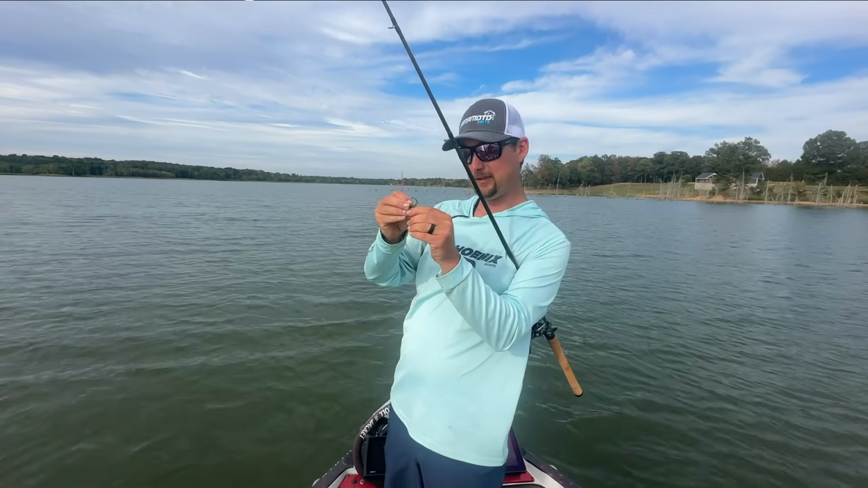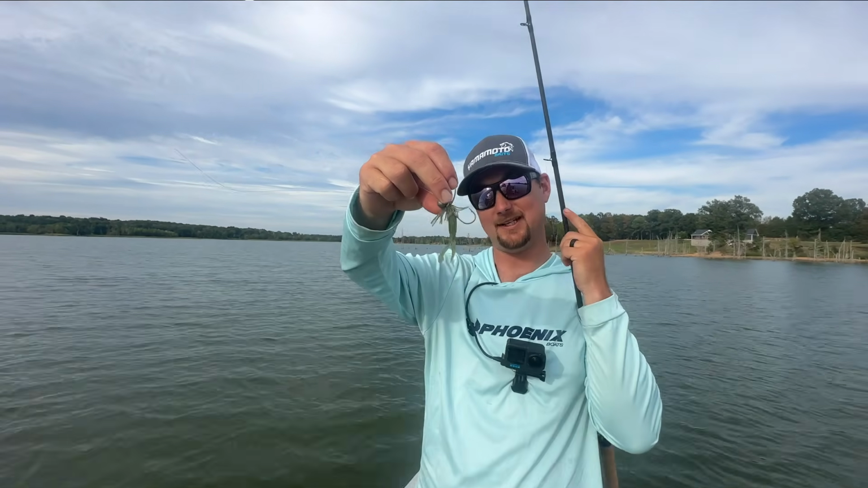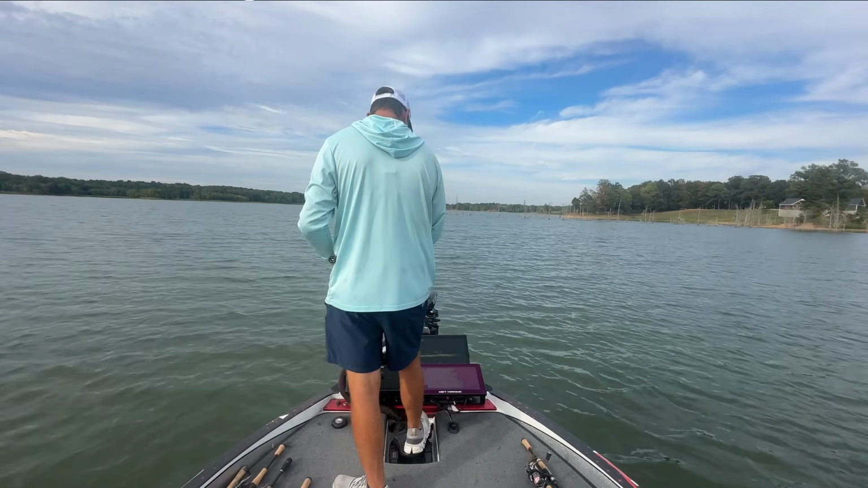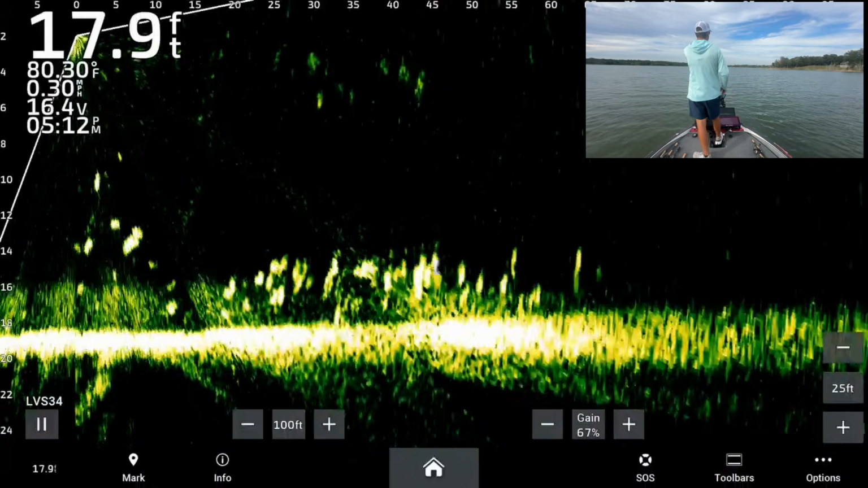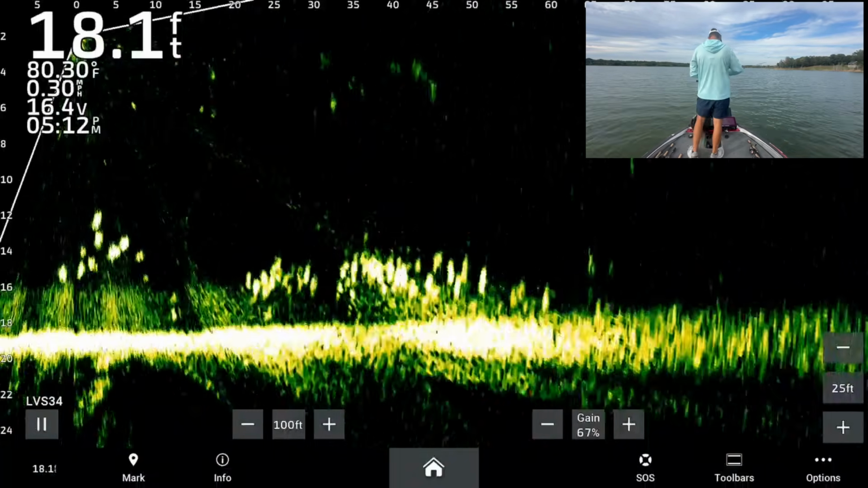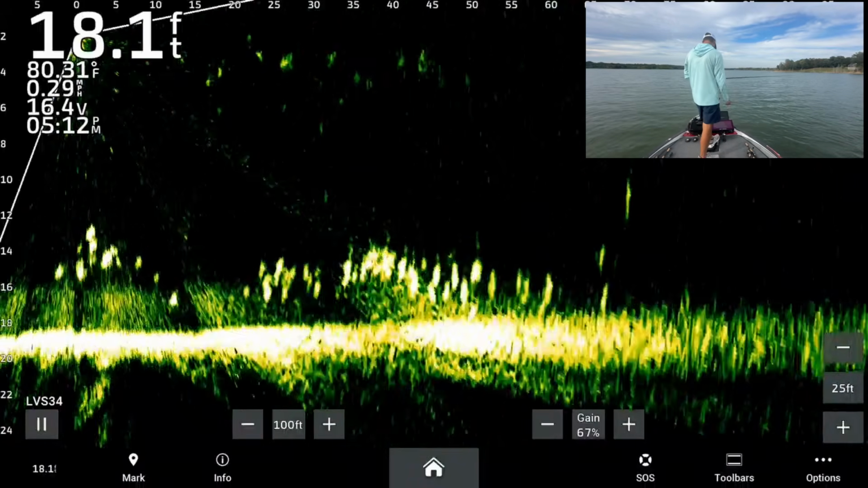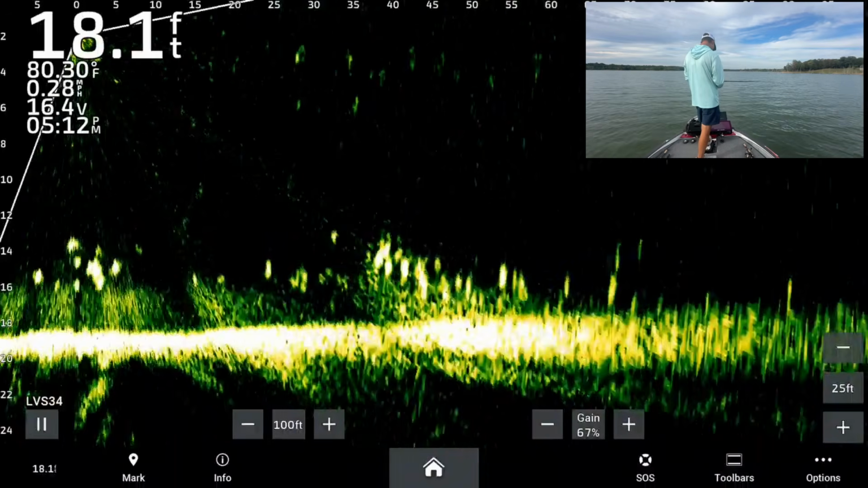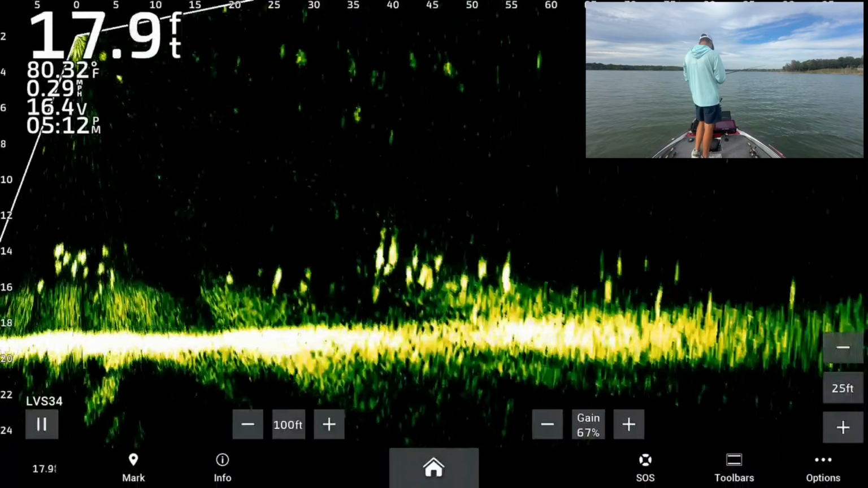All right, let's see if we can catch one like this. When they eat it off, we'll quit and get back to our big ones. We'll see if we can't hunt us up another big one. Look, it's falling totally different. It's falling way slower.